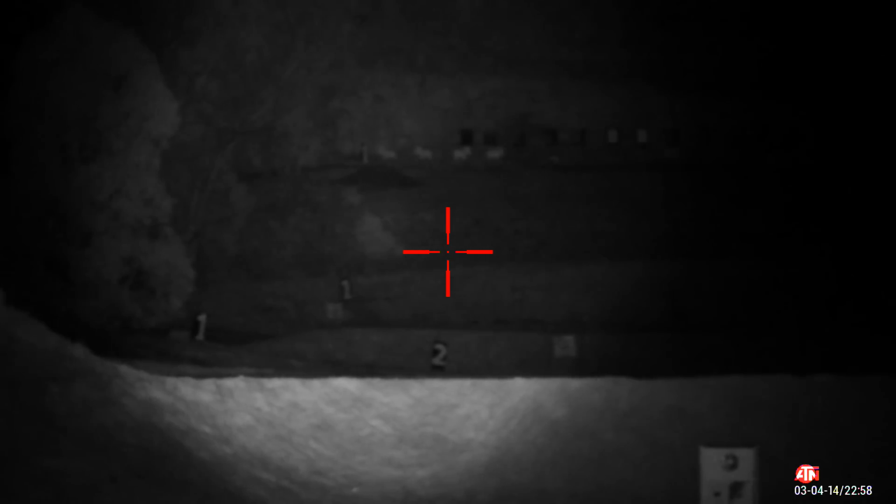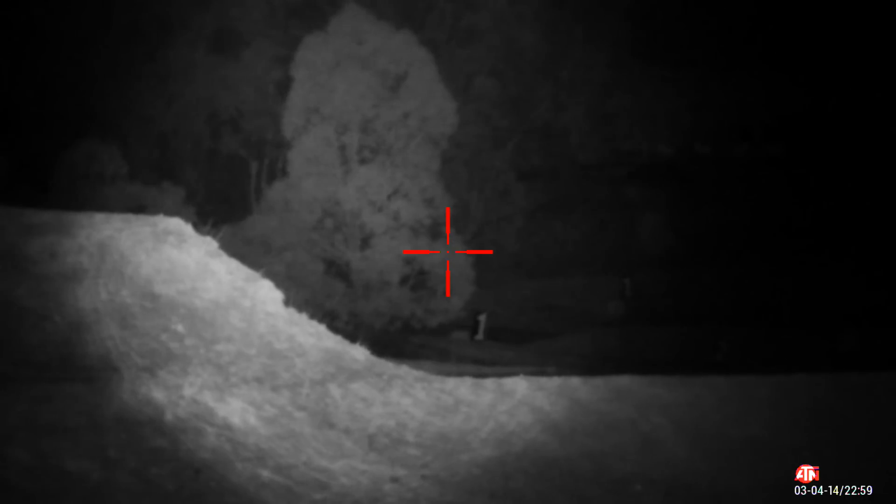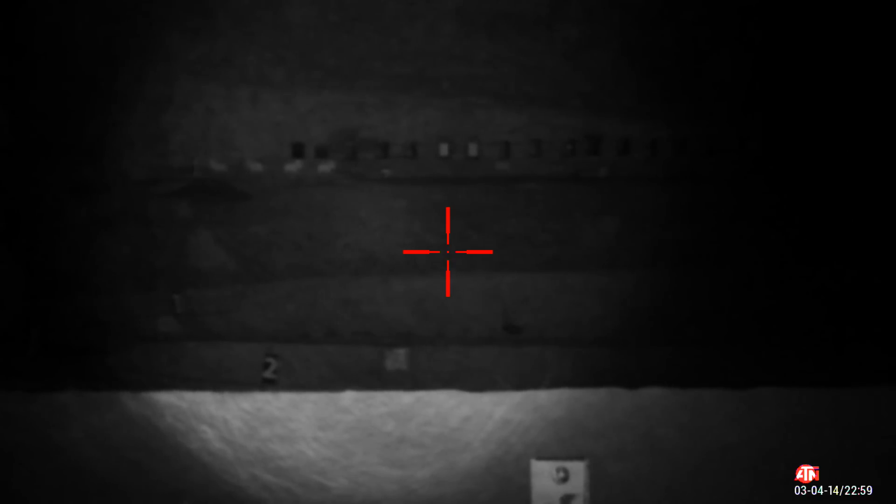That goes out to 1,000 yards, I dare say. 600-700 would be quite easy. There are no kangaroos, no animals at all. I know where they've all gone. No rabbits either. Disappointing. Some live activity would have been quite good.